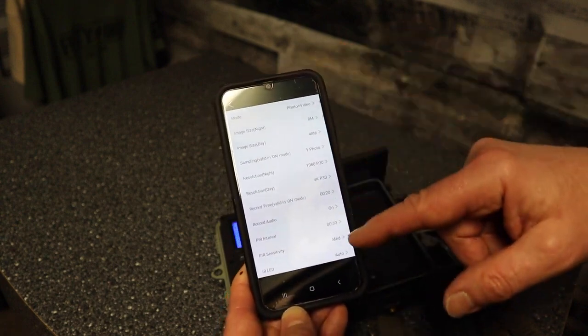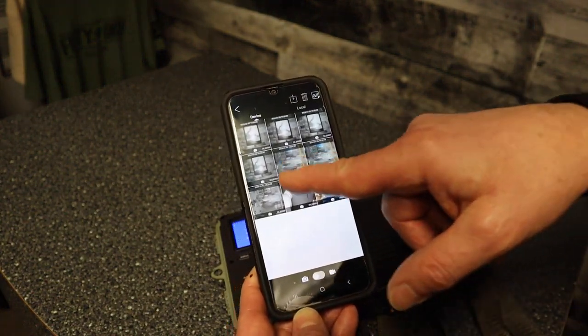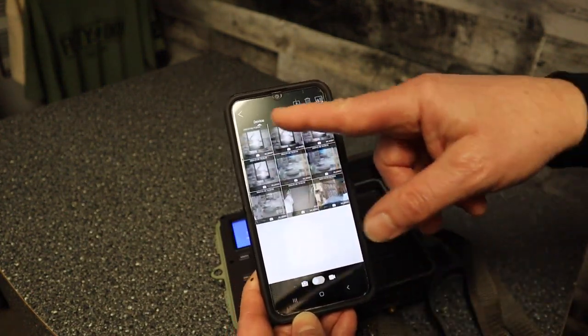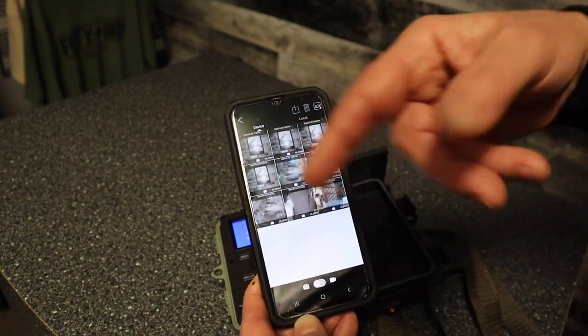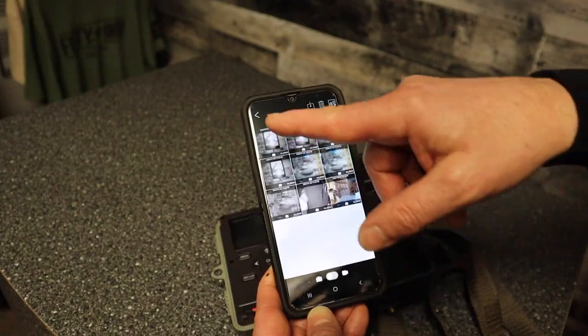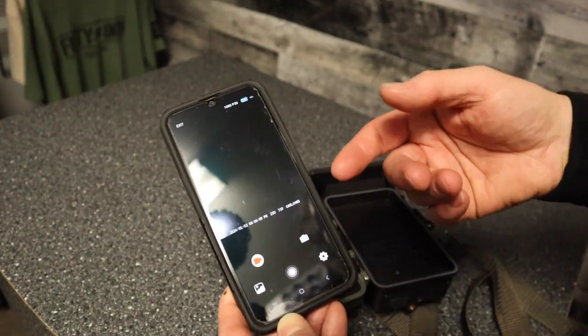And you go back to the main mode, and then you can look through your gallery of photos. Now you can see all the different photos I took already. You can skim through those and delete them or whatever you want to do, or you can download them to your phone and keep them that way too. So yeah, nice and handy to have the app. I don't know how often I'll actually use it to change the settings.